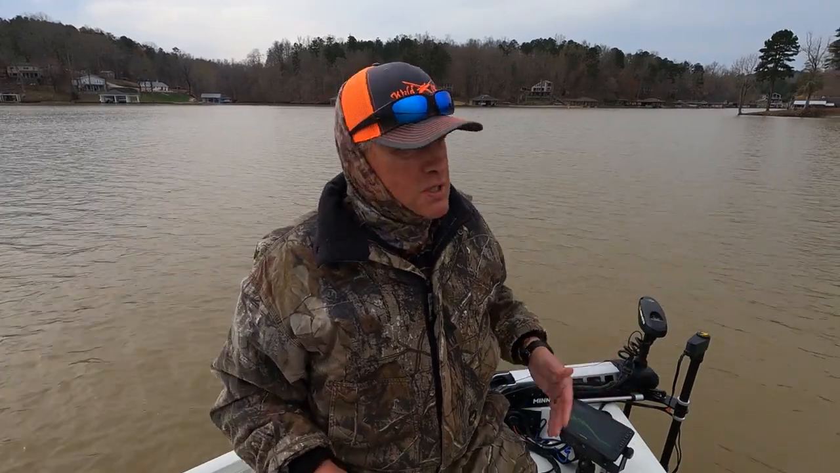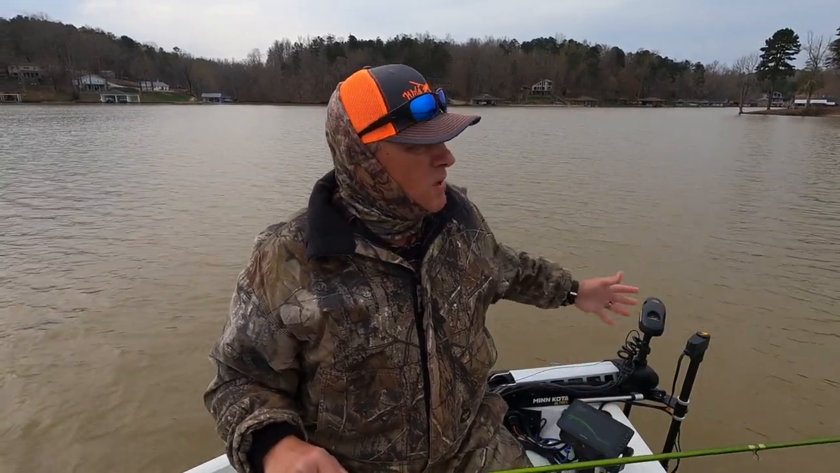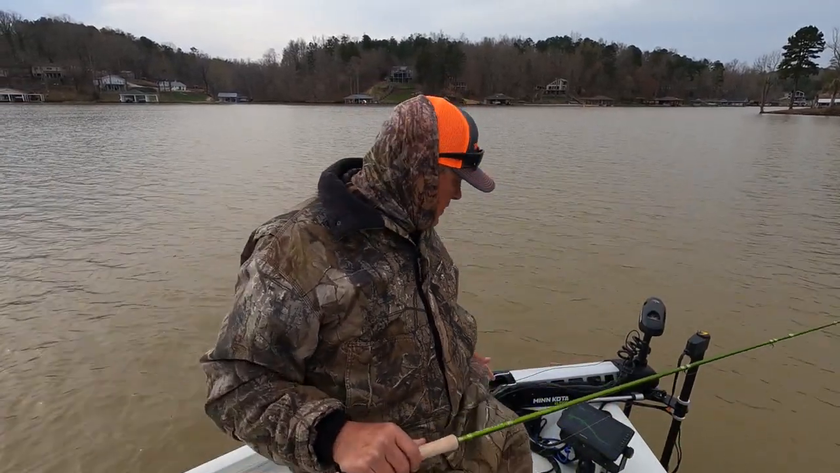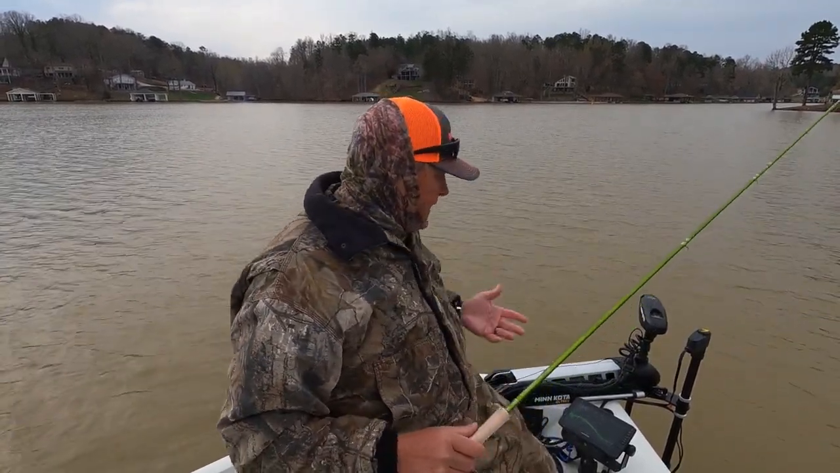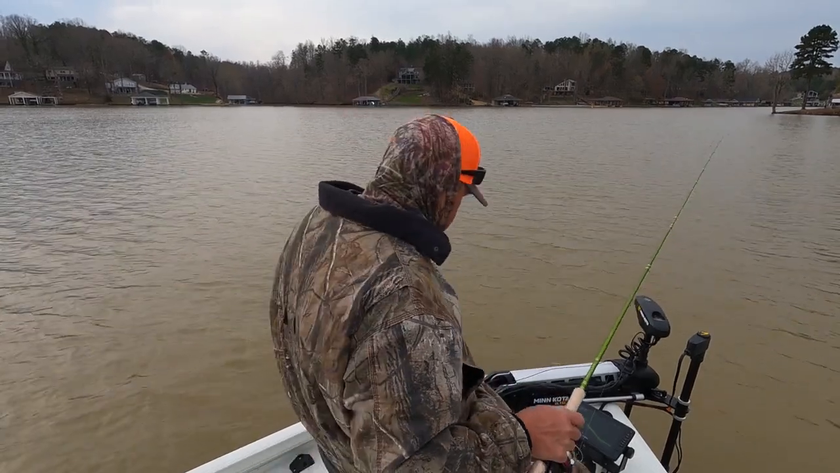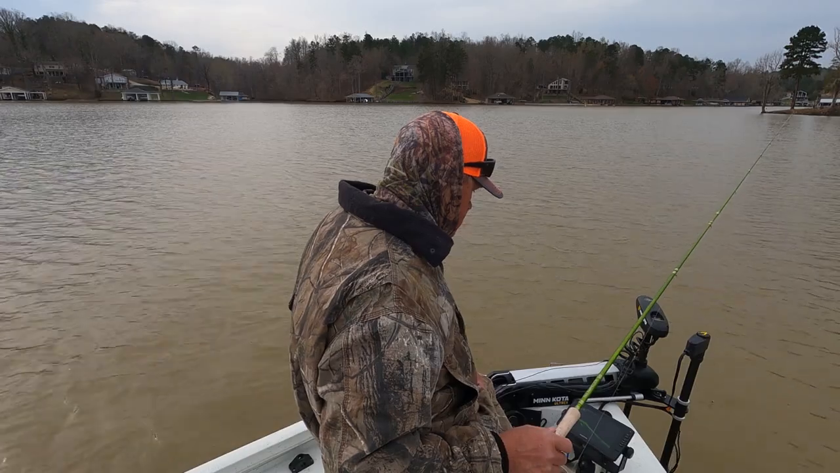So I'm using two presentations. I'm casting to some of these fish, and then some of these fish I'm just dropping right down on. It's cloudy today, so the boat doesn't create a shadow, so they're allowing me to get a little bit closer. Anyway, I got the live scope set on about 45 or 50 feet, just looking out and trying to find those bigger signatures.